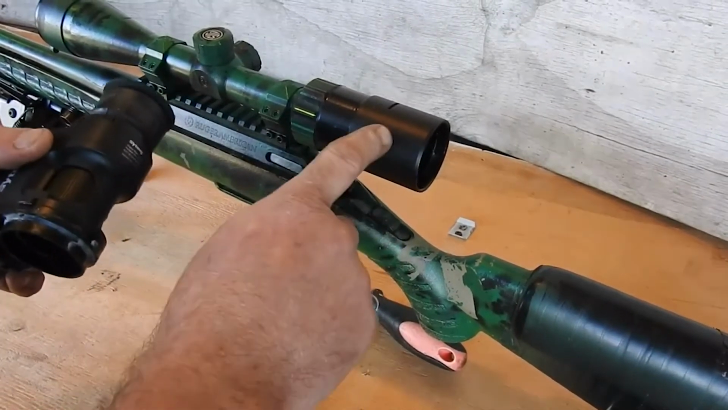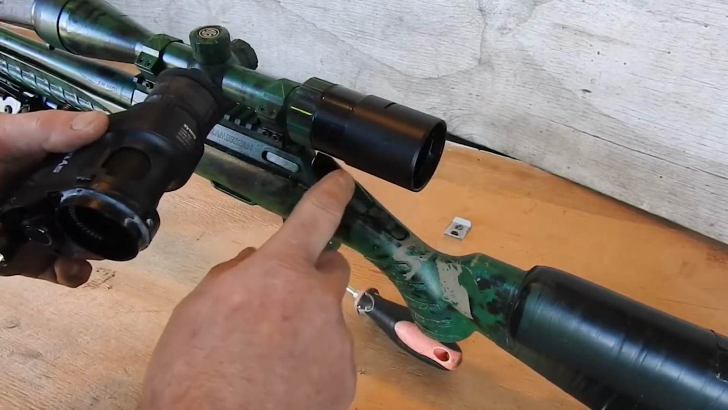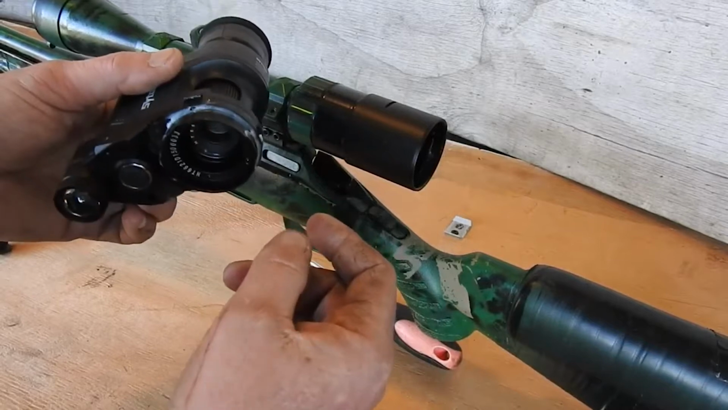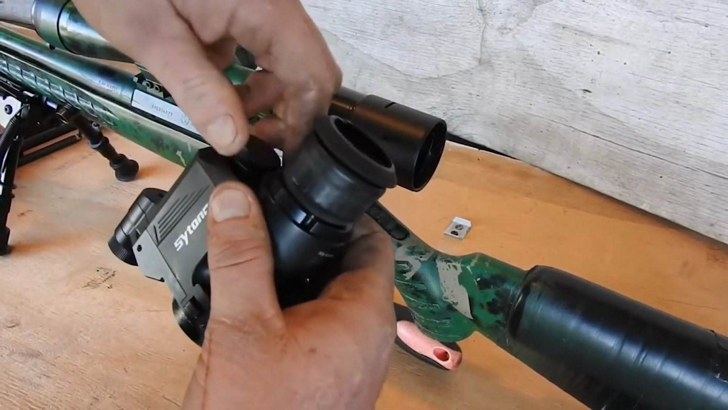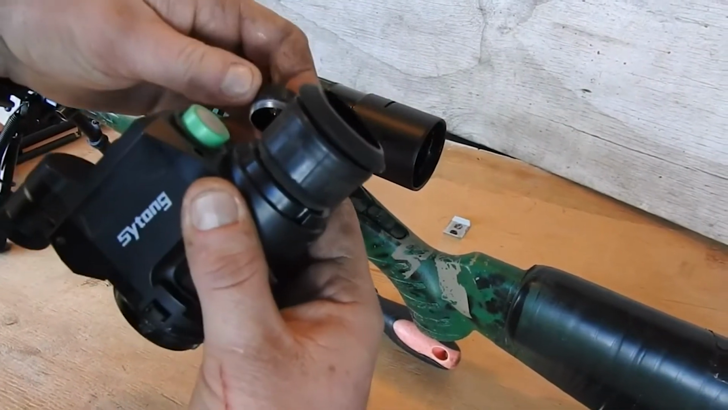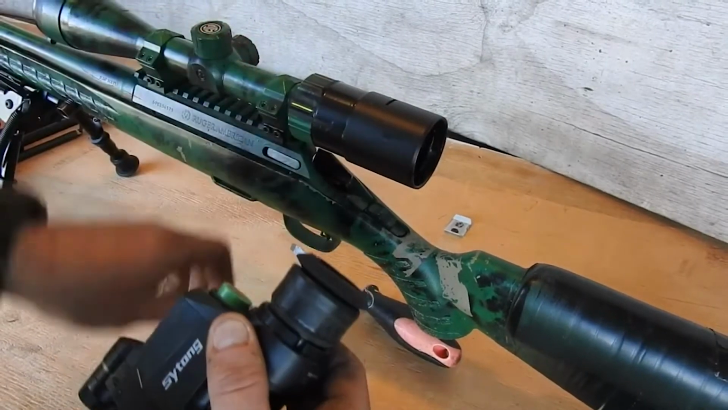Now this one's already been on this rifle. In fact, it's set up for it already. But what I'm going to do is I'm just going to pull the collar off and go through the setup on it again. So once again, I've done the same thing at the back here. I've greased the end cap here, and the battery for this